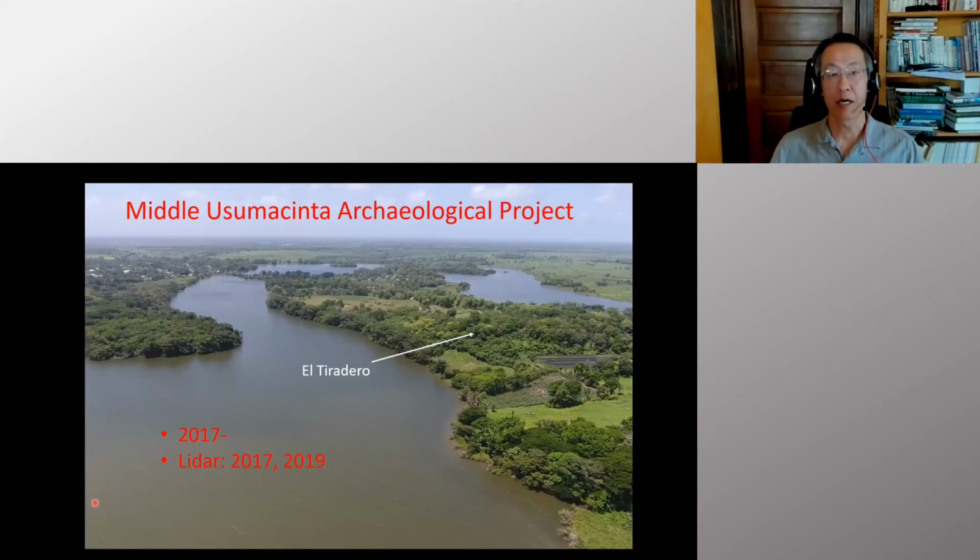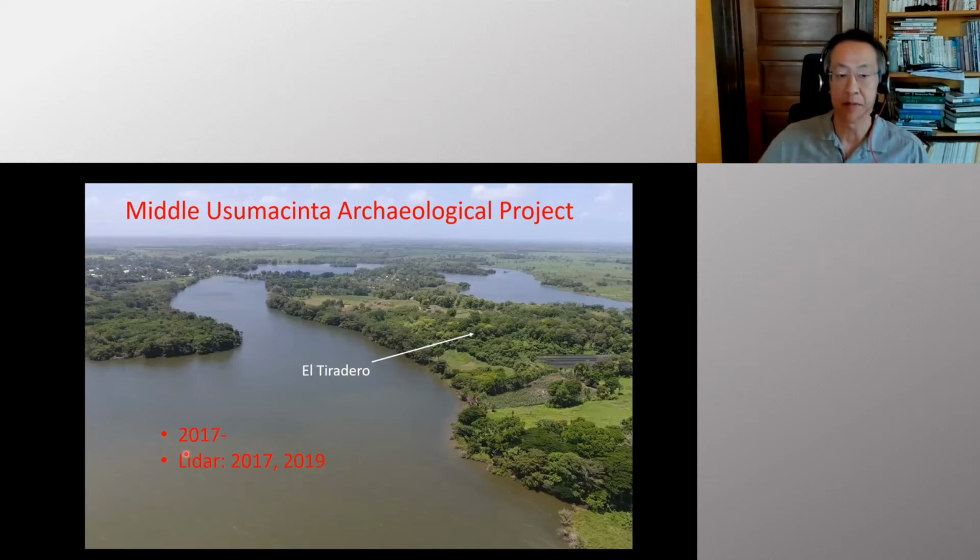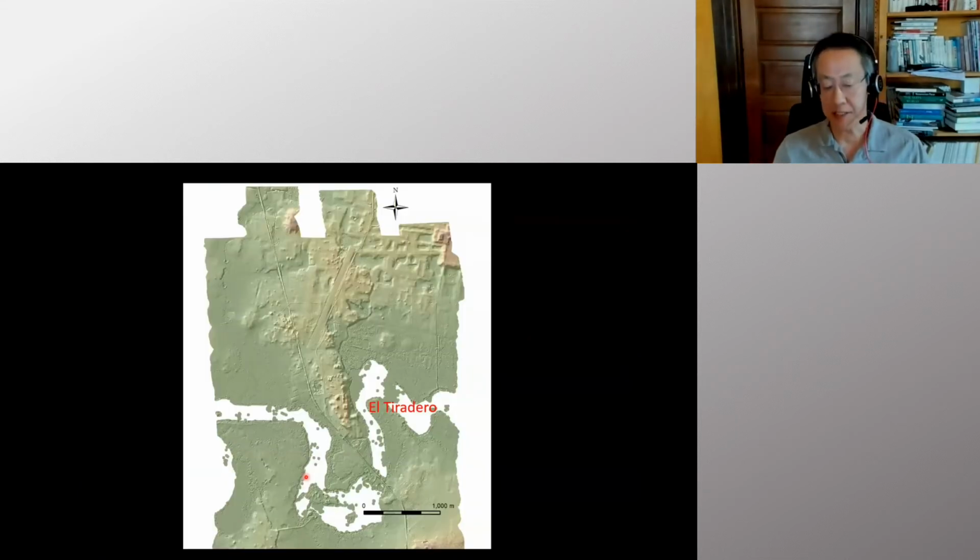So this is the area. Originally, we didn't know much about the area. There were a number of previous studies, partly because it's pretty open. Our original focus was this site, El Tiradero, that's close to the San Pedro River. We started to work in this area in 2017. We did a LiDAR in 2017, that's a high resolution LiDAR, and then another high resolution LiDAR in 2019. So this is the original high resolution LiDAR we did, focusing on this site of El Tiradero.